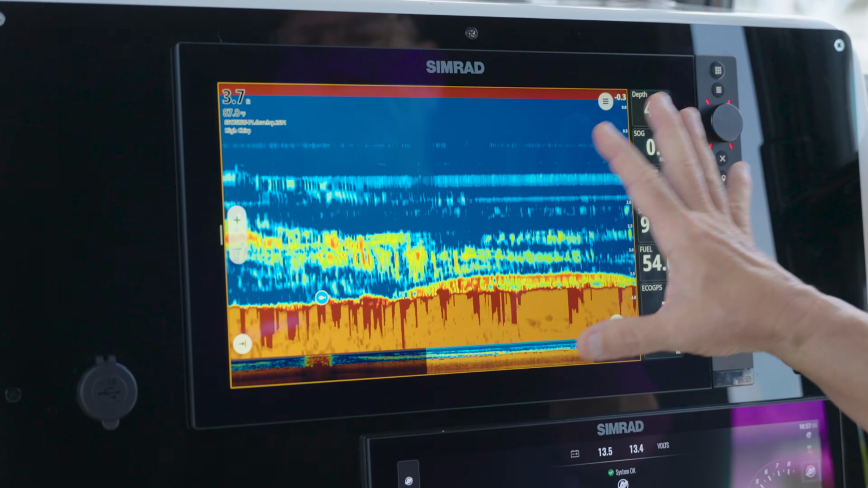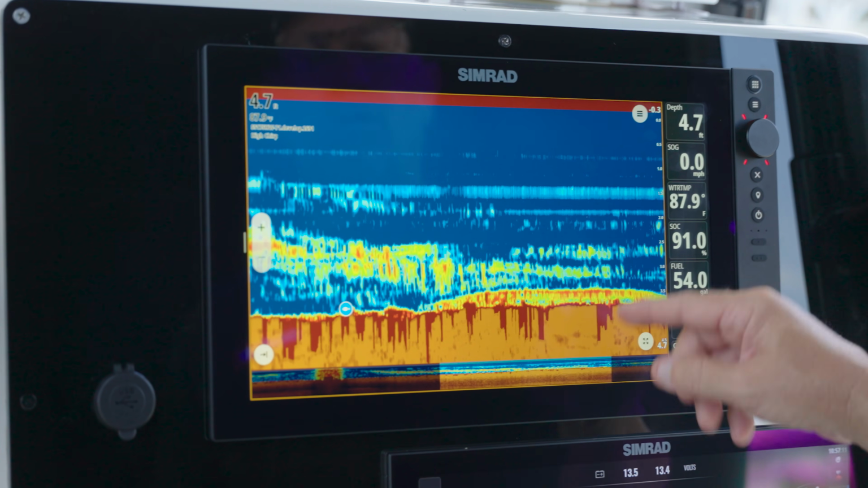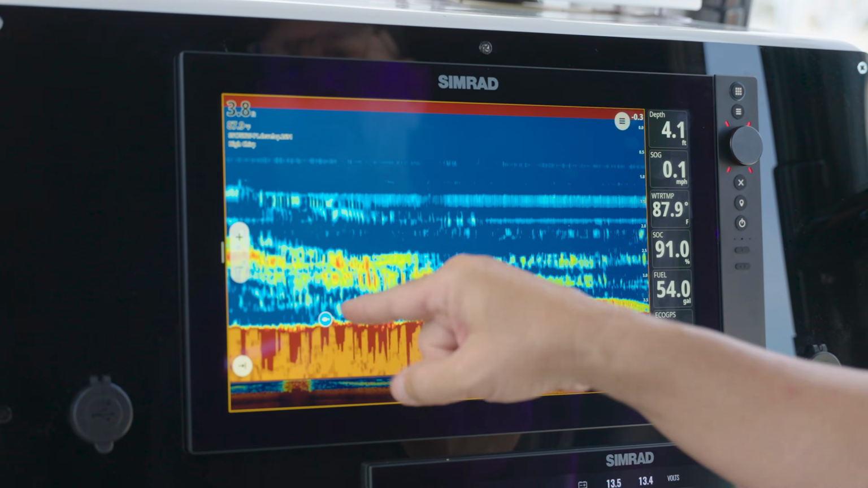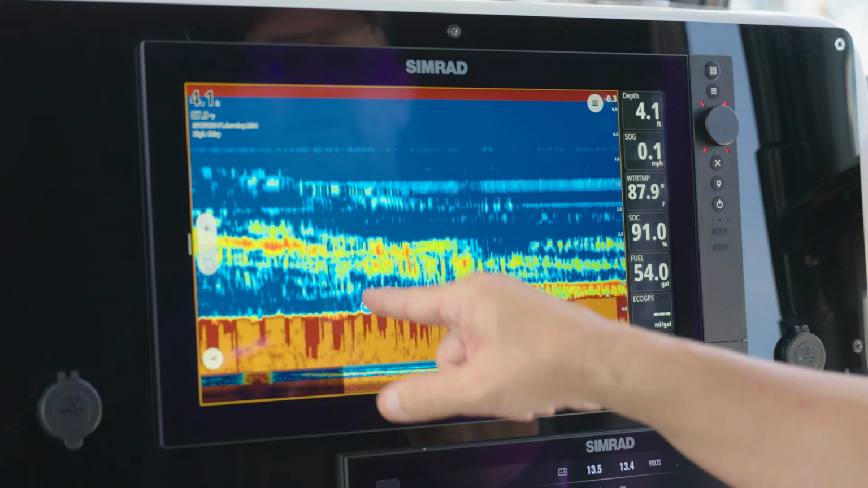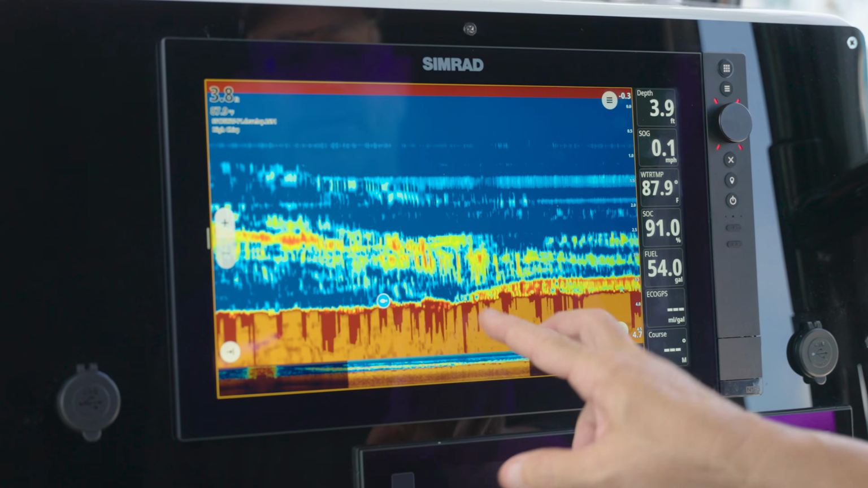So now the screen is paused because we touched that, right? We're still recording, as you can see down at the bottom here. So don't worry about manipulating the screen and saving waypoints or renaming that waypoint to what you want. We're still recording down the bottom here, right? So you can still see that waypoint's there. You can see our kind of our recording here at the bottom.